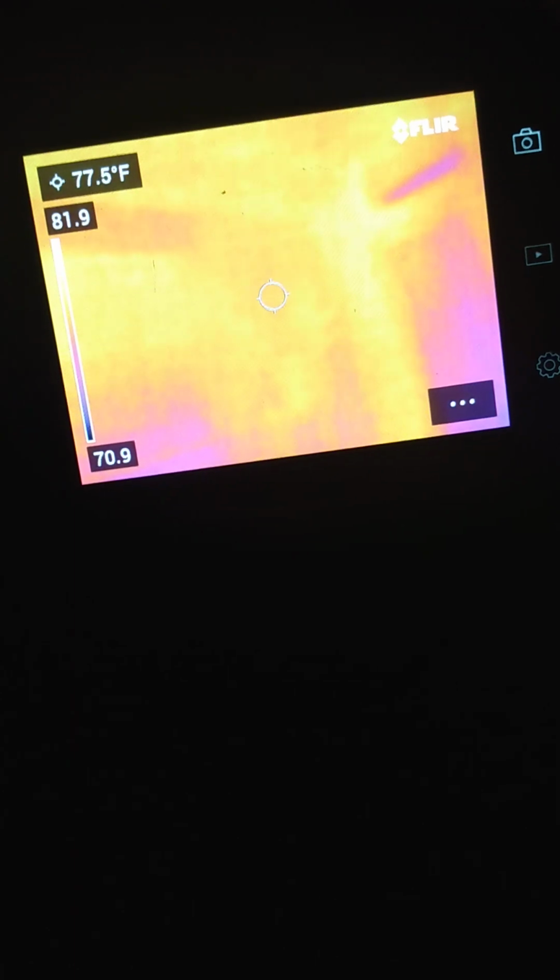I know, to the best of my knowledge, the thermal camera and the video camera will not harm you in any way. In fact, if you draw energy from the environment, you're probably going to have more energy. And I don't know, as a ghost or spirit, is that good or bad? You tell me.